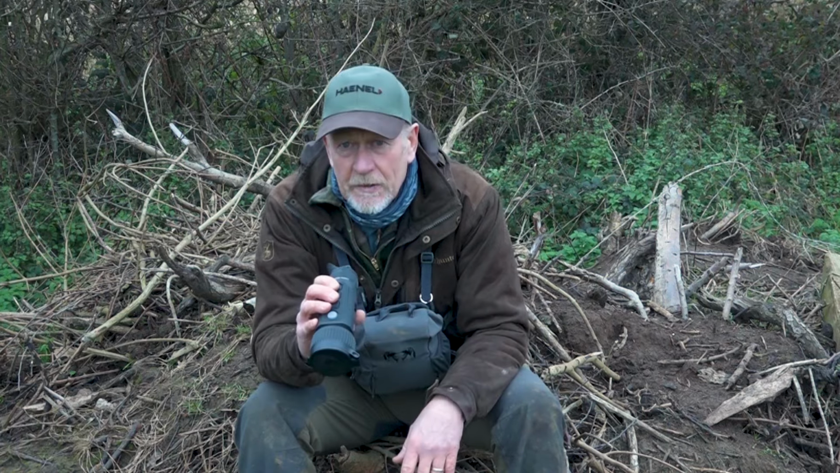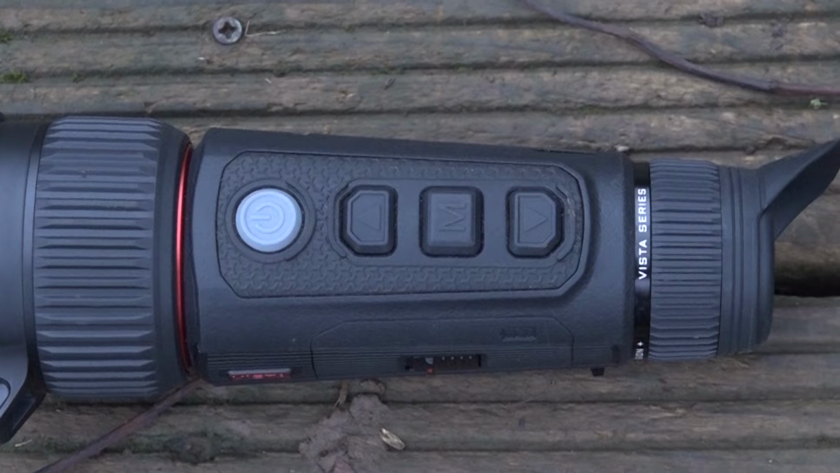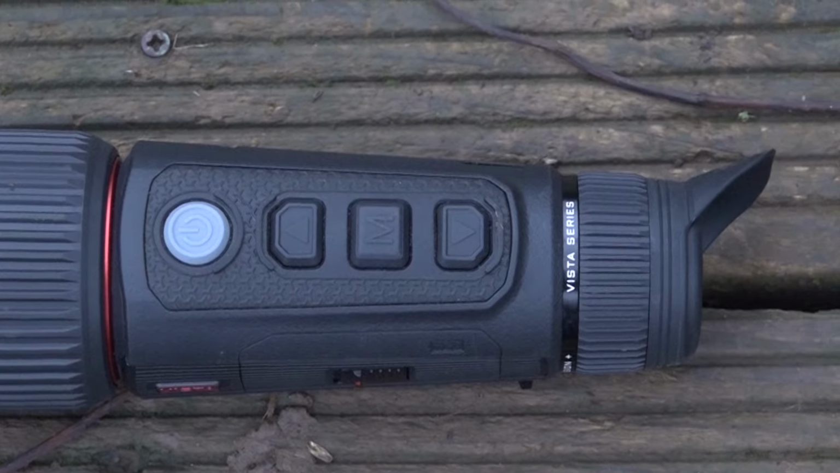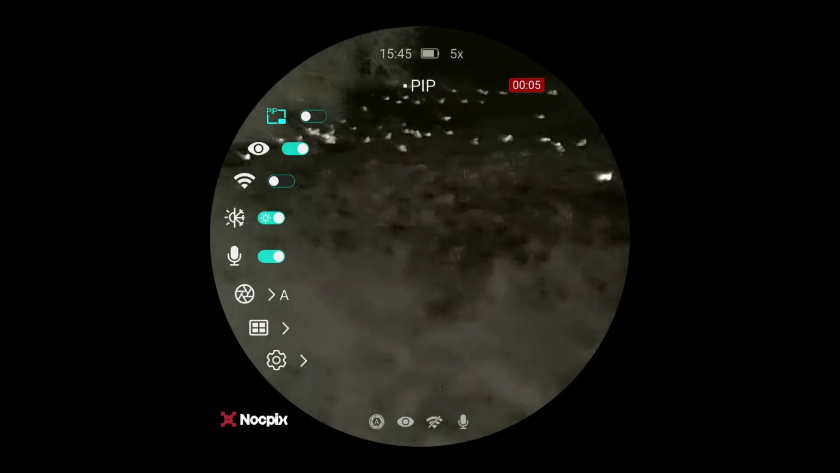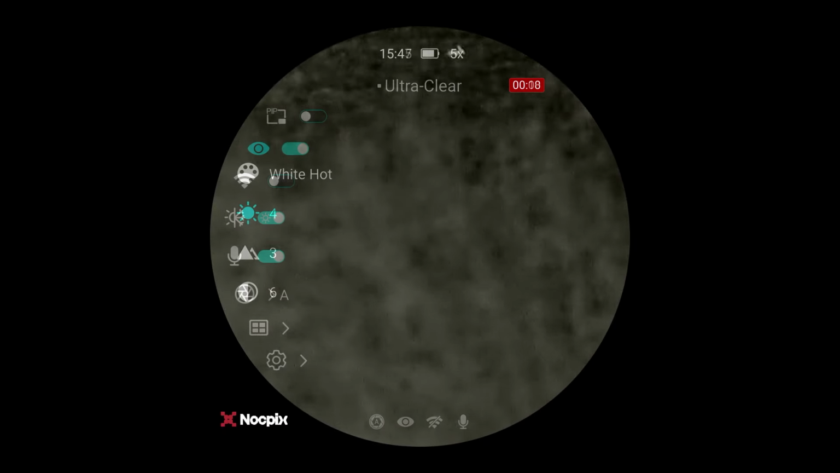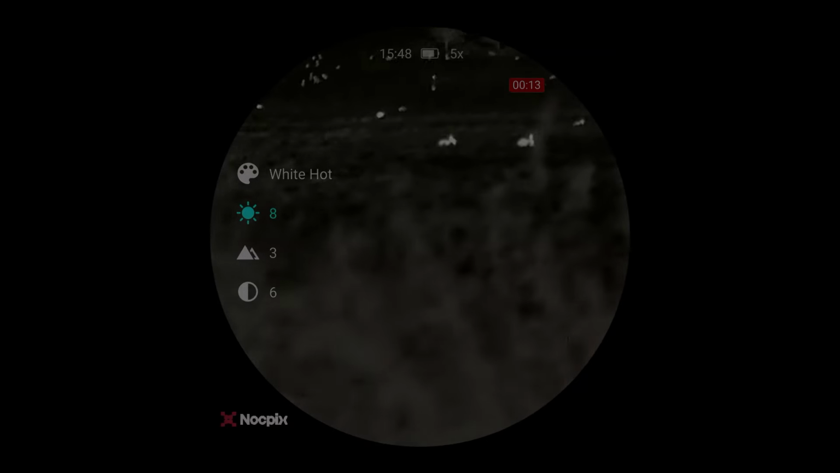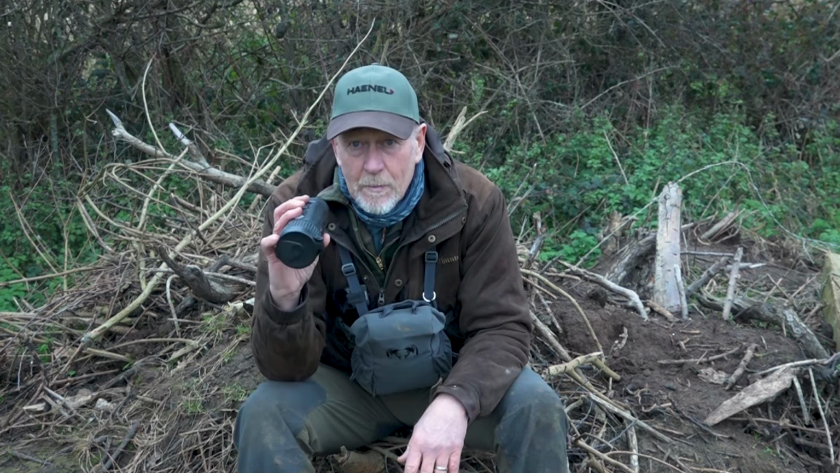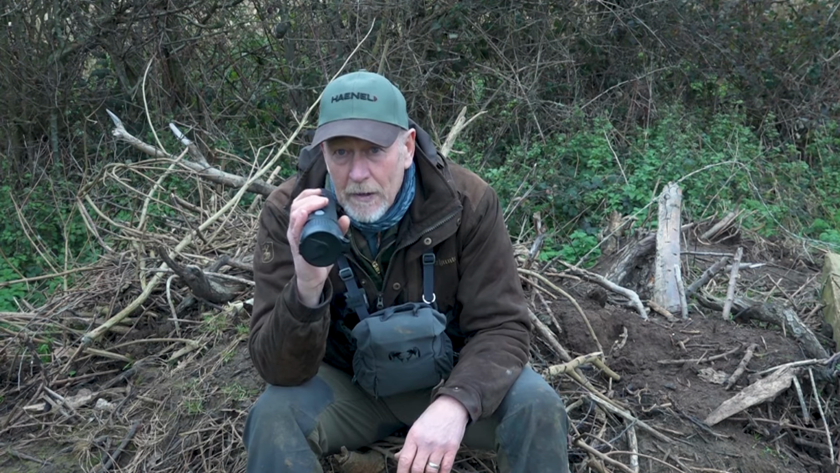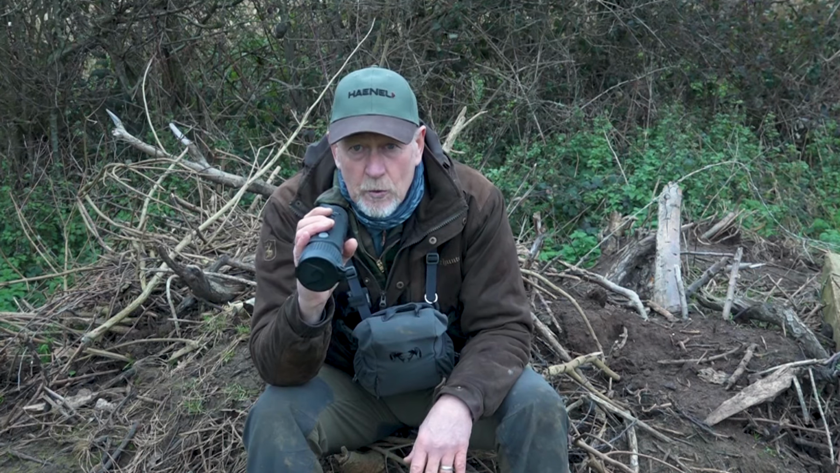And then you have 3 standard controls on the unit. Your central is your menu button, so again one short press or one long press brings up either of the menus, and you have the standard menu and the standard colour palette menu. So all the functions then are controlled via up and down arrows between your sort of front and your back fingers. So it's very easy without looking at the unit just to operate and move through the menu, select an option and alter it to suit. Standard sort of colour palettes as you would expect on a thermal.